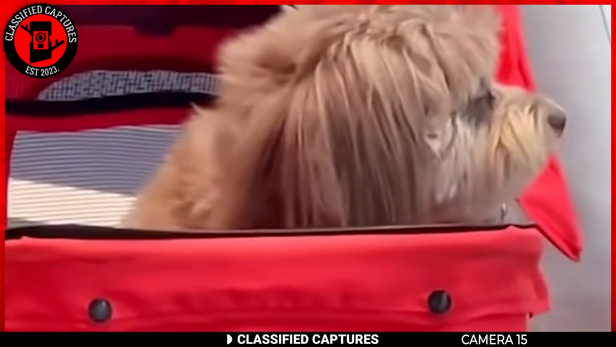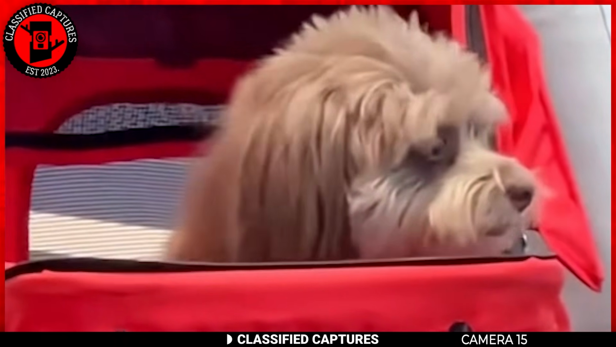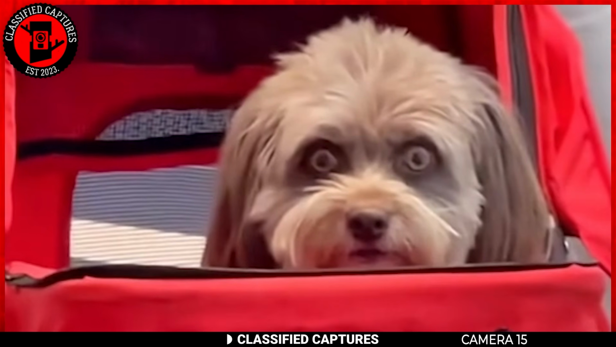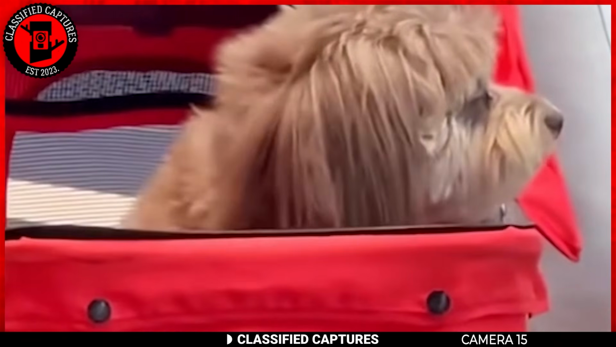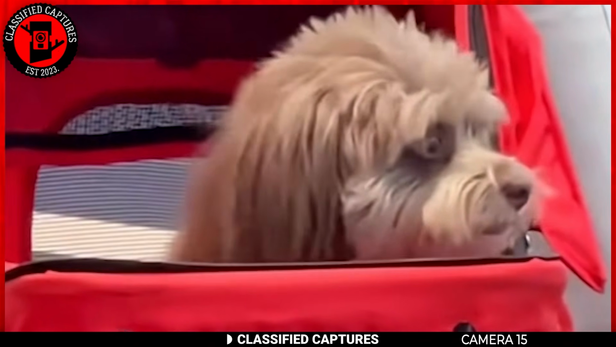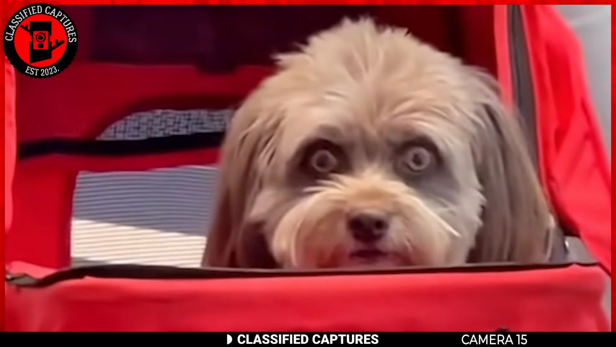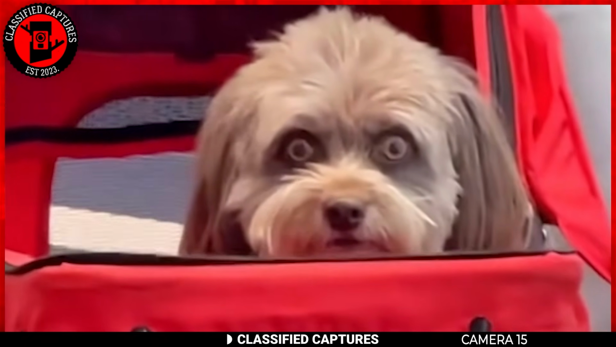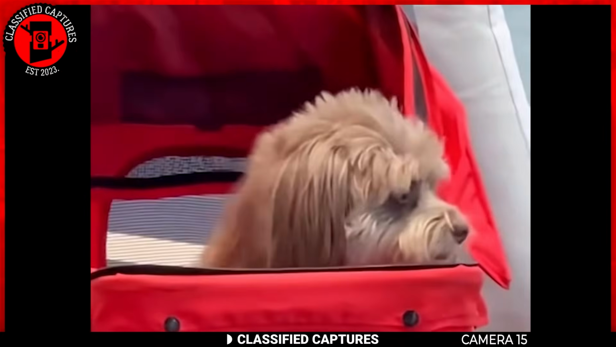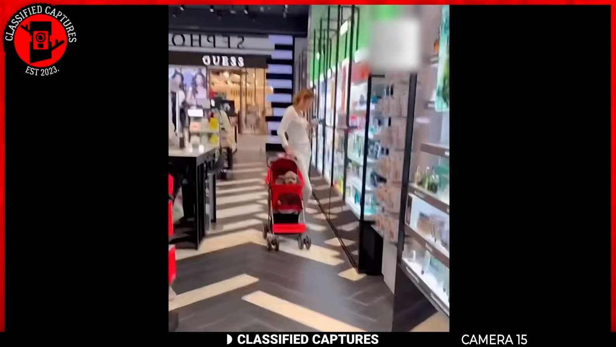In this case, a woman was out shopping when she encountered something strange. She spotted this dog sitting in a stroller while its owner casually browsed the store. But the dog was staring directly into the camera, unblinking, with wide eyes that seemed unnatural. Now, it's not every day that you hear about a skinwalker being caught on camera, let alone in the form of a pet. But look at those eyes. There's definitely something off. Could this really be a skinwalker in the guise of a dog?